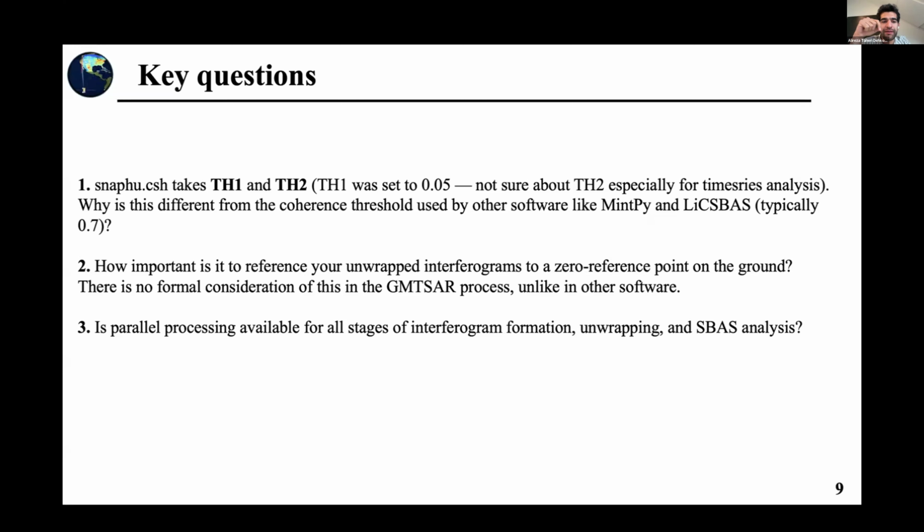Just David, for reconfirmation, you said that TH2 is not that important in the SNAPHU processing. Yeah, did I get it right? Oh, it is. I guess TS2 or one of those will mask the phase before you run the SBAS. So it is sort of important that you set one of them, but numbers like 0.1 are typically good. And with 0.7, there wouldn't be any data left. So I don't know where that comes from.